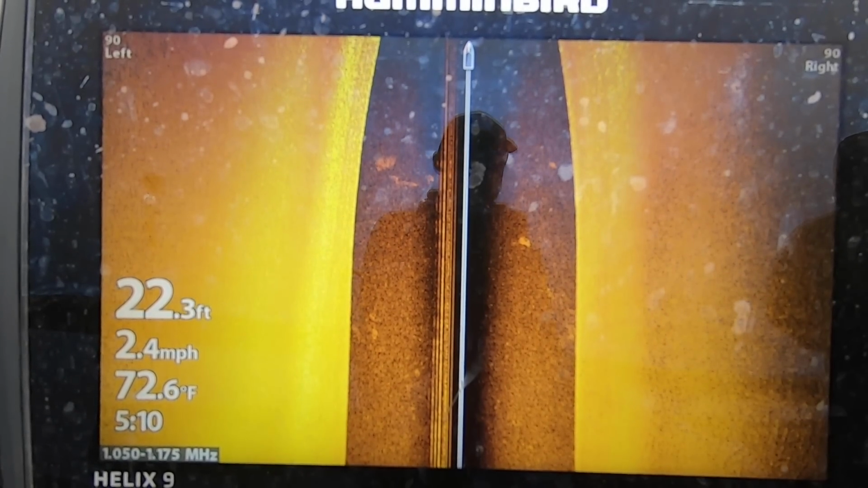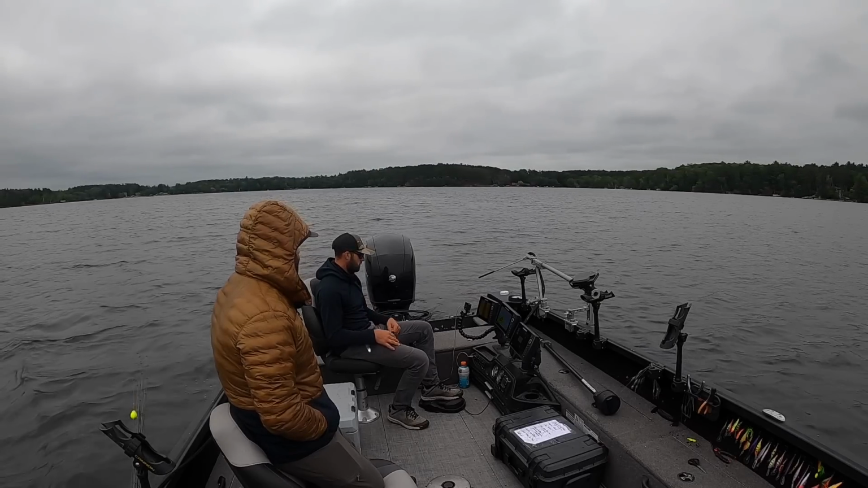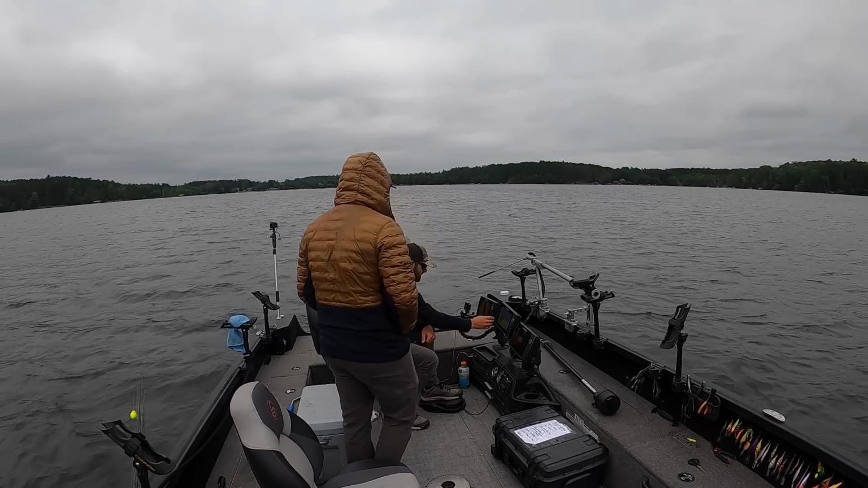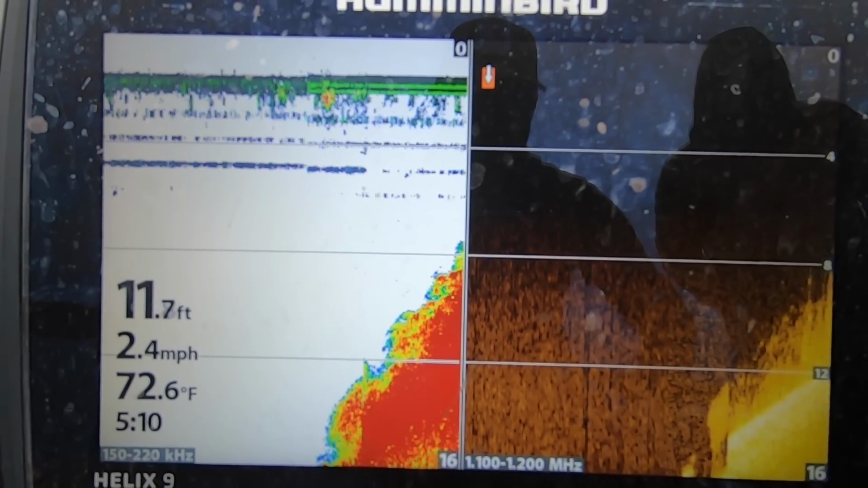at for fish. So we're just going to kind of cruise into this piece of structure. You guys can see we're in like 20 feet right now. Not seeing much. All right, guys, so as I'm coming into this here, I'll flip back to sonar. And actually, it just came rocketingly fast up here.